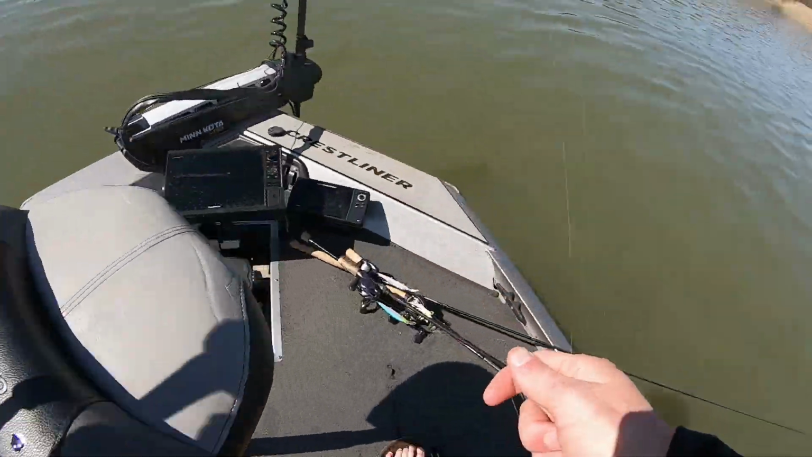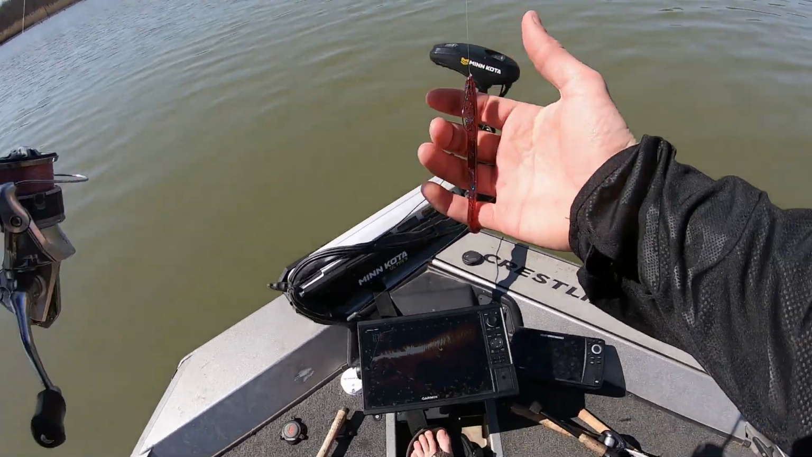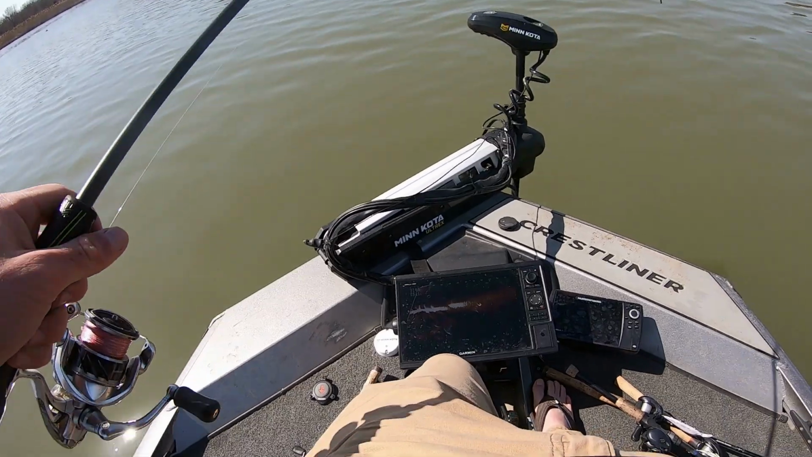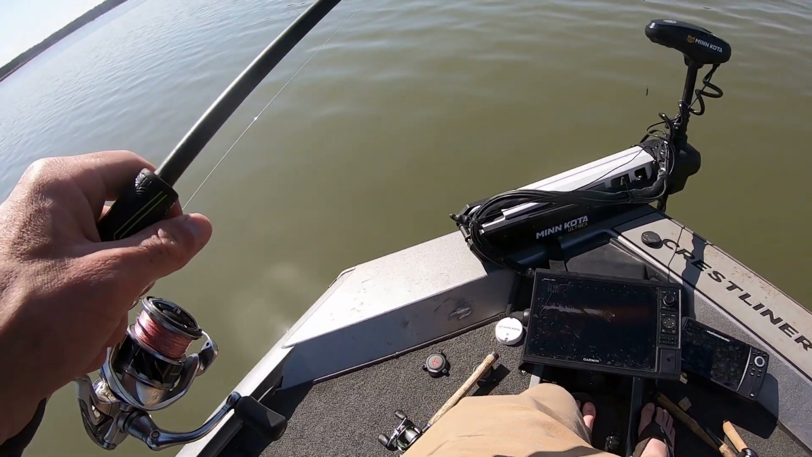Okay, let's get back to it. Told you guys I switched up. It was nothing crazy, just a 6-inch finesse worm on a drop shot. Trying to figure these fish out.